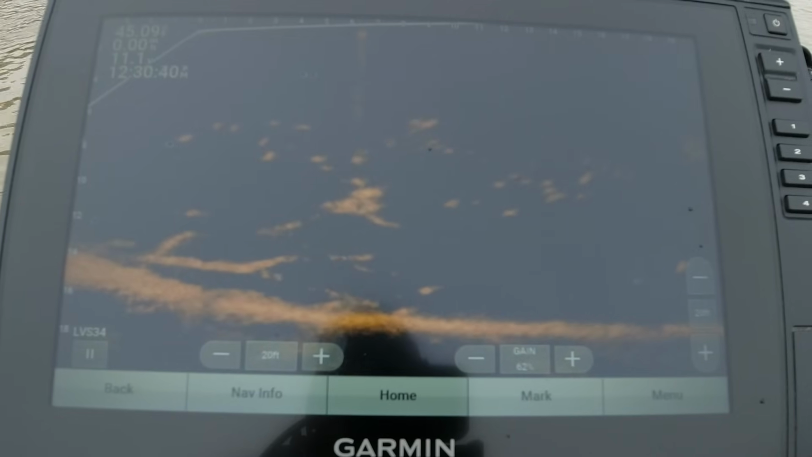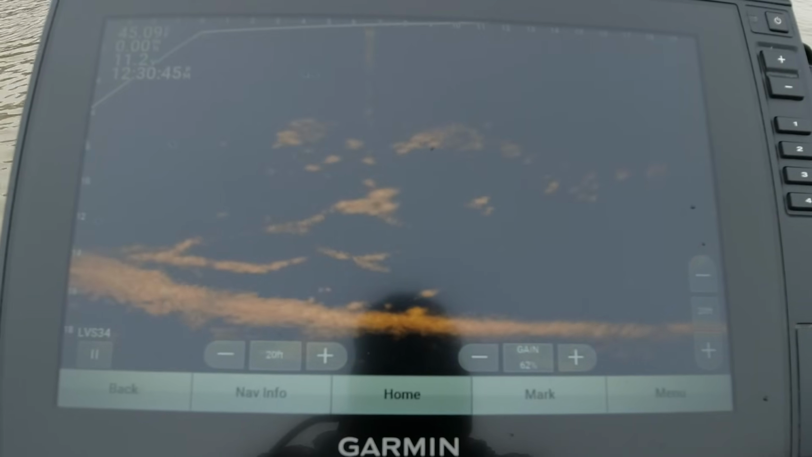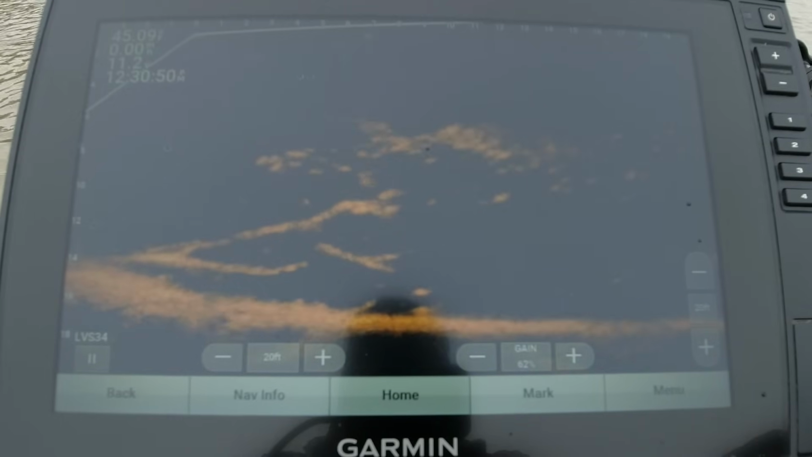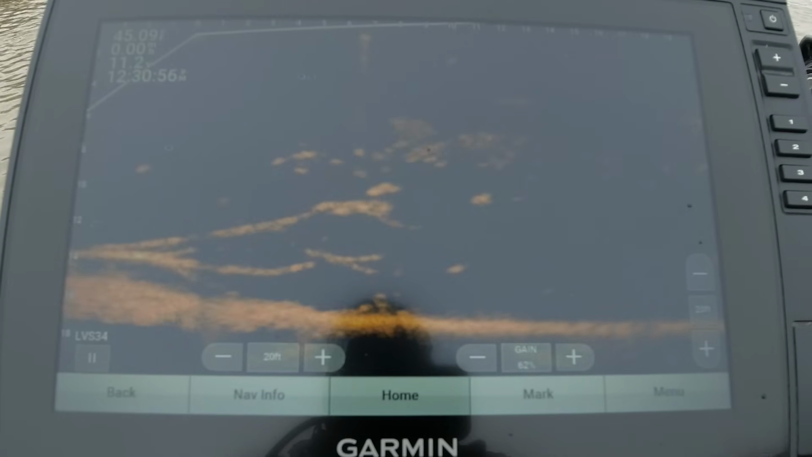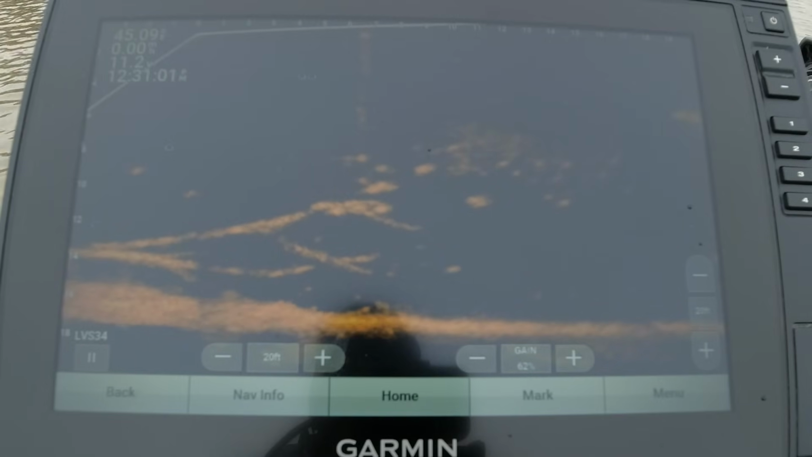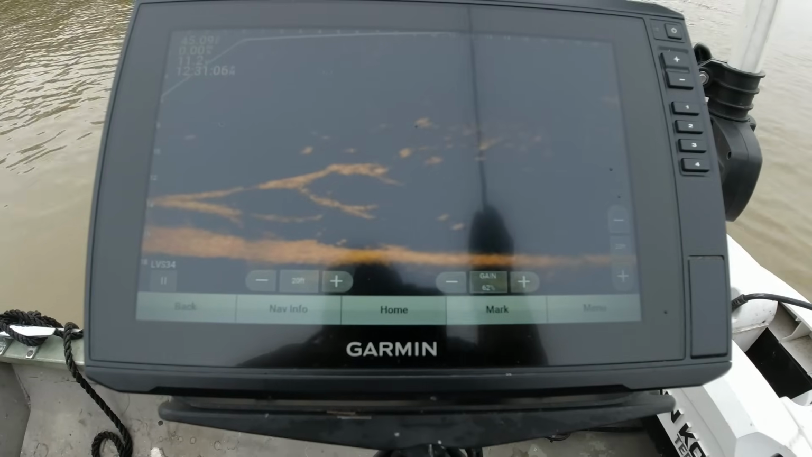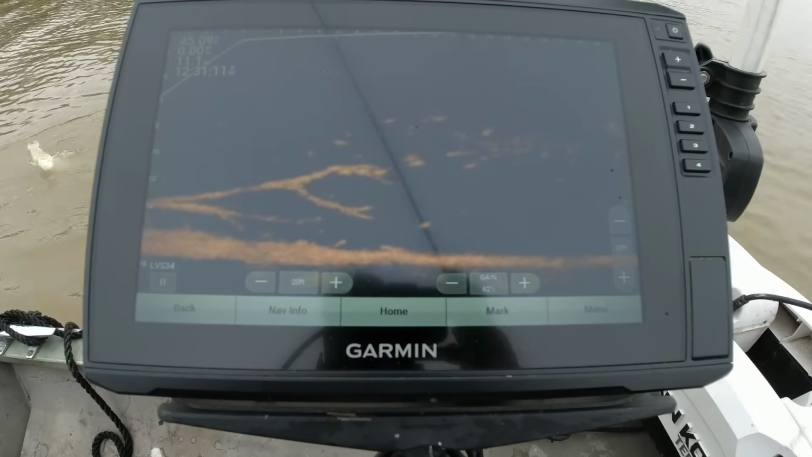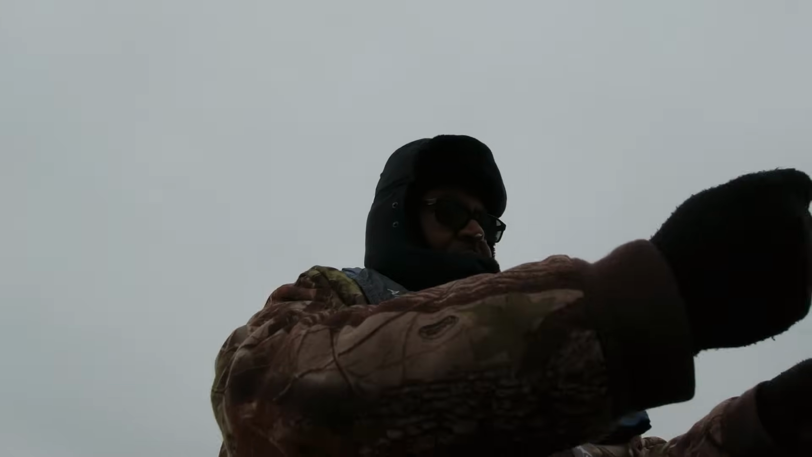Wake up. Come on, wake up. Small one's coming. Ain't that something? The small one came away from it, but the big one stayed. All right, here we go. There we go. That's how it's supposed to work, y'all. That's how it's supposed to work. Oh yeah. That's how it's supposed to work right there, buddy.